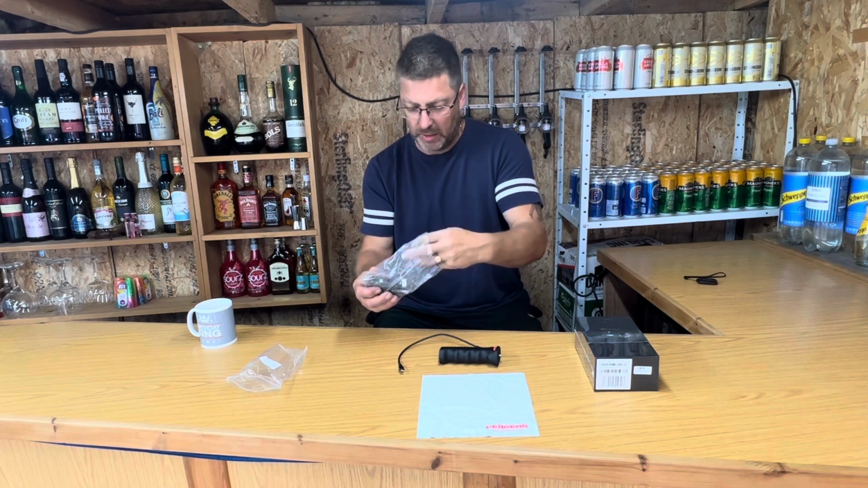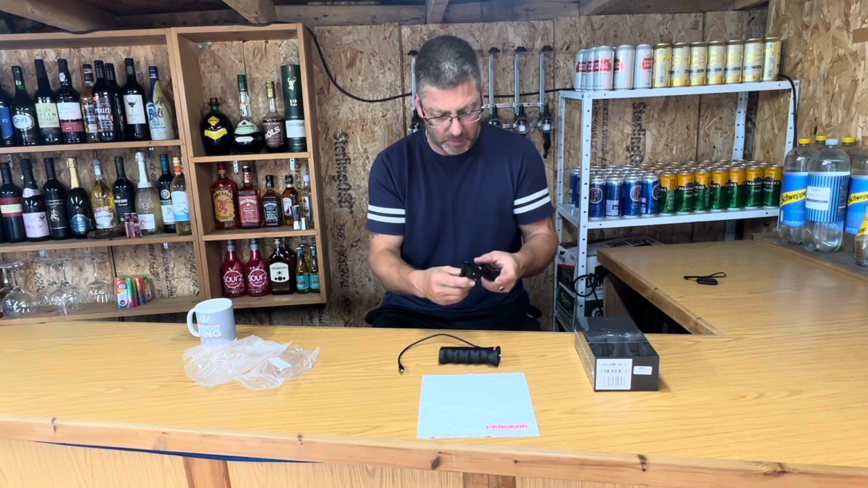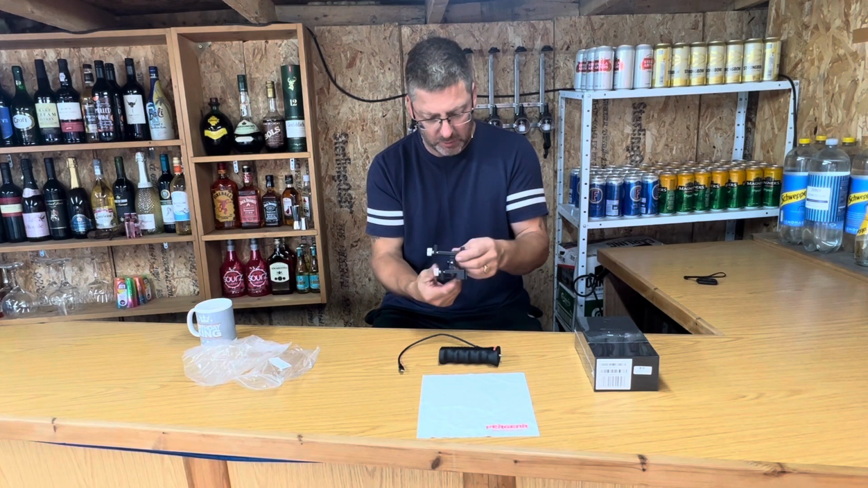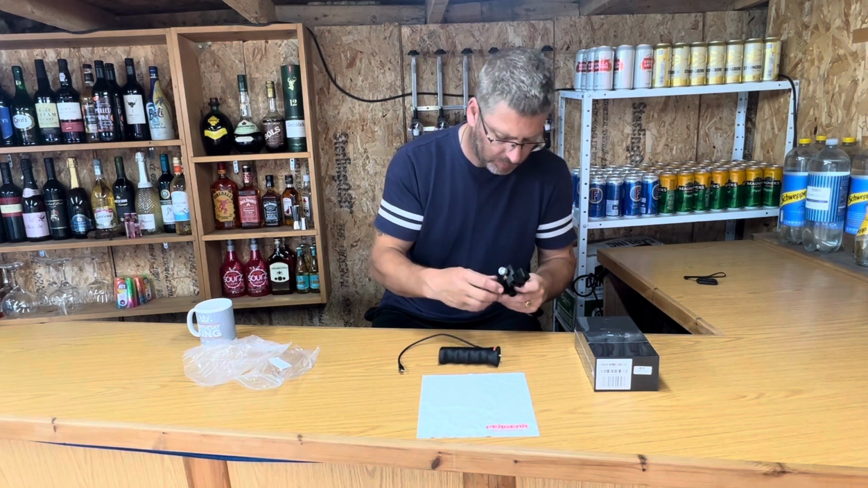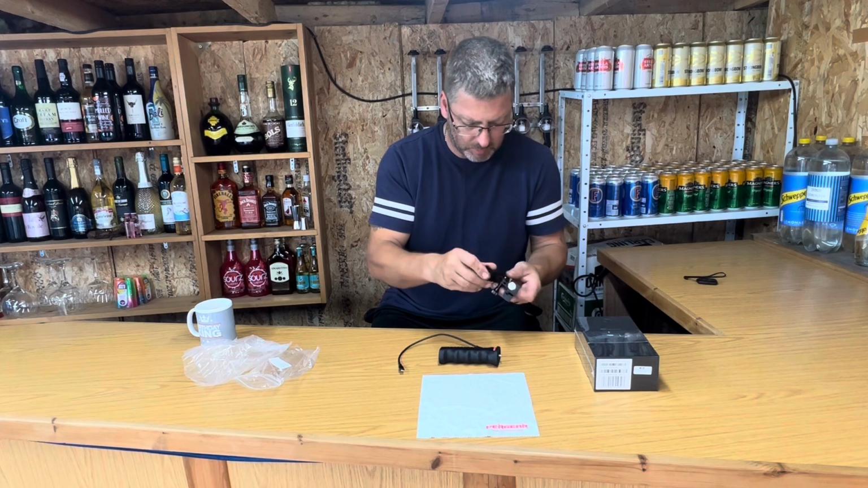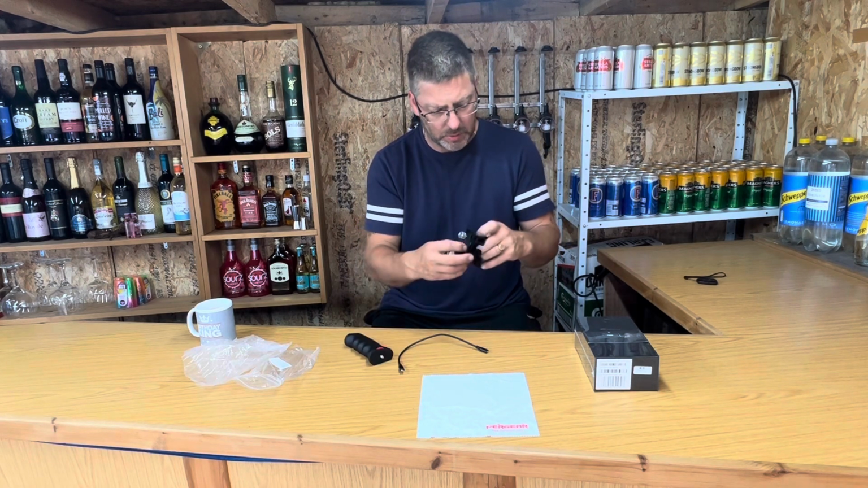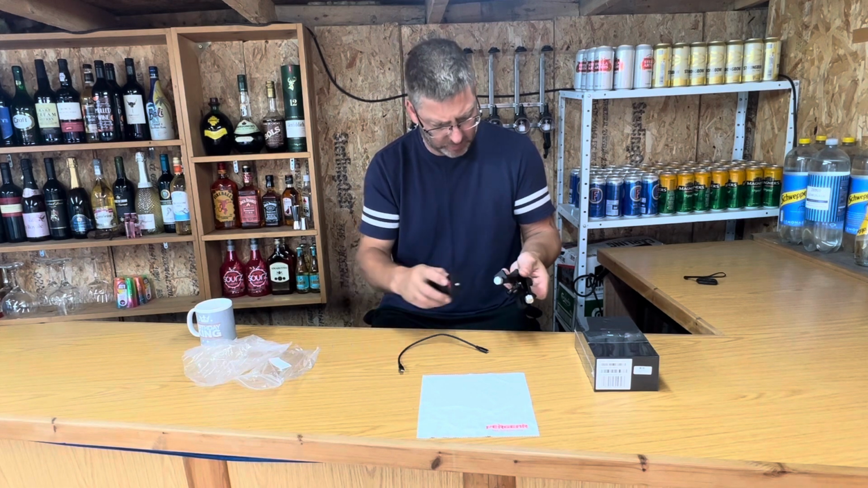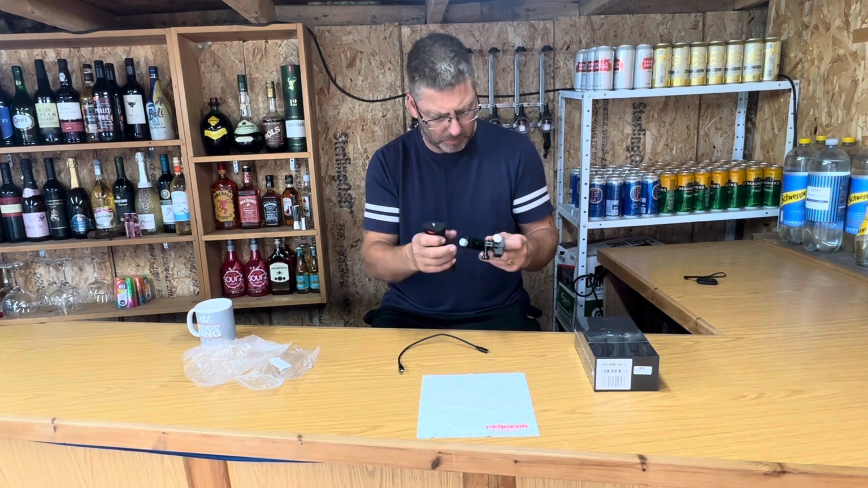Let's have a little look at the clamping system. Right, not quite sure how all this goes at the moment. I'll work it out in a minute, because that looks like that has to screw onto there, but that's a clamp.